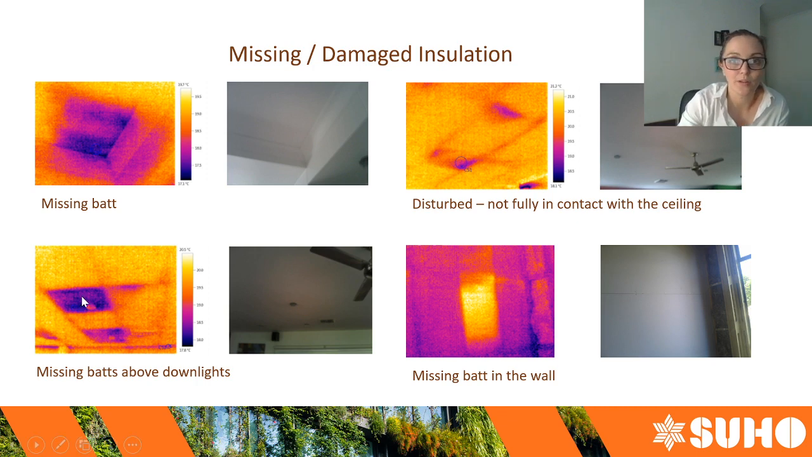But even if you had a downlight that didn't have a fire rated cap over it, the amount of insulation here that is missing above that downlight far exceeds what we're going to calculate. That's like an entire bat, or half a bat, has been removed to give clearance around that downlight. So heat and cool, particularly heat, just take the least path of resistance straight up through the ceiling and out into the roof and up and away. So making sure that you have a continuous insulation barrier and making sure that your insulation has been relaid properly after any electrical work is one hot tip.